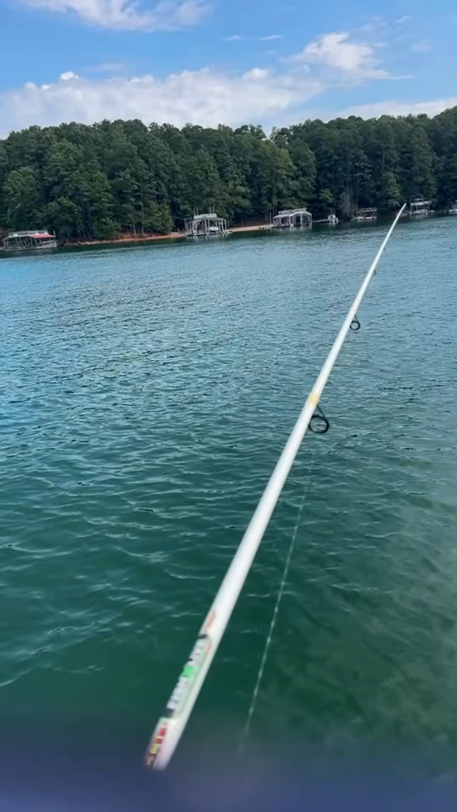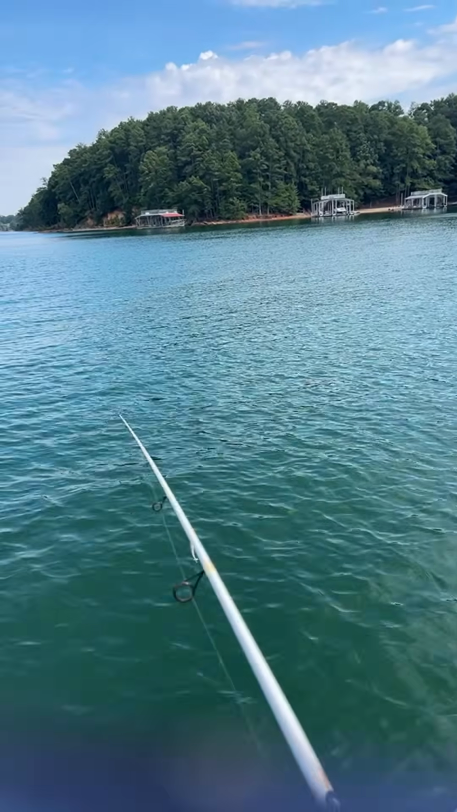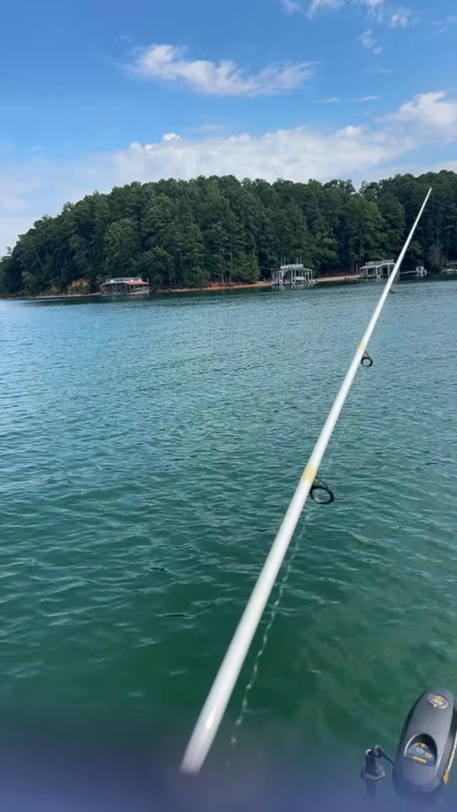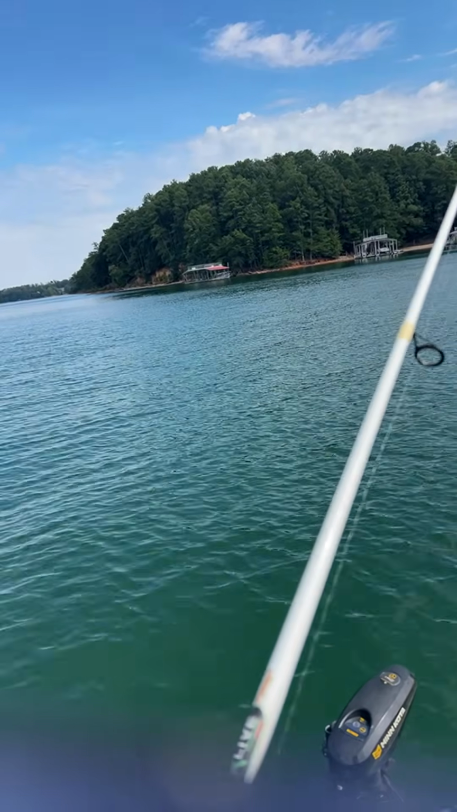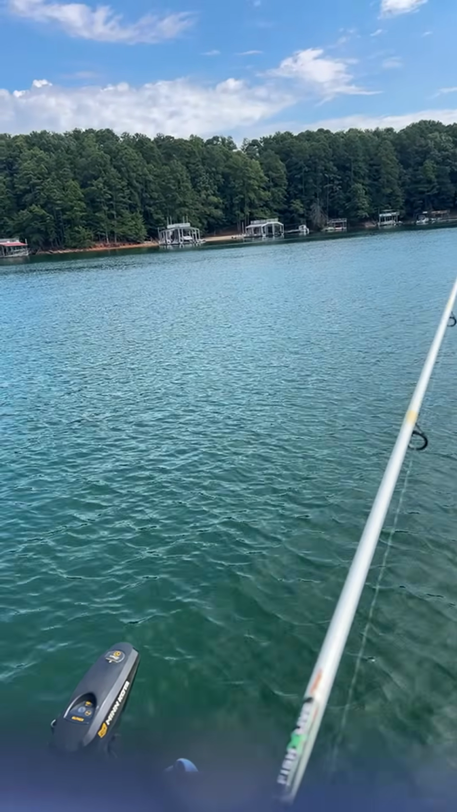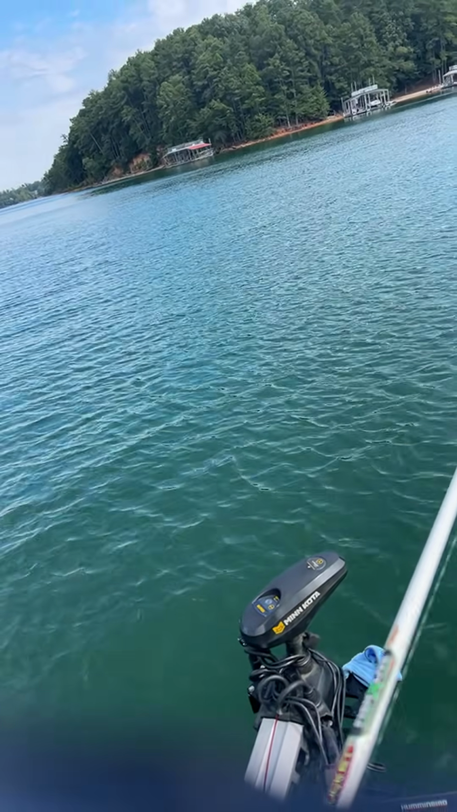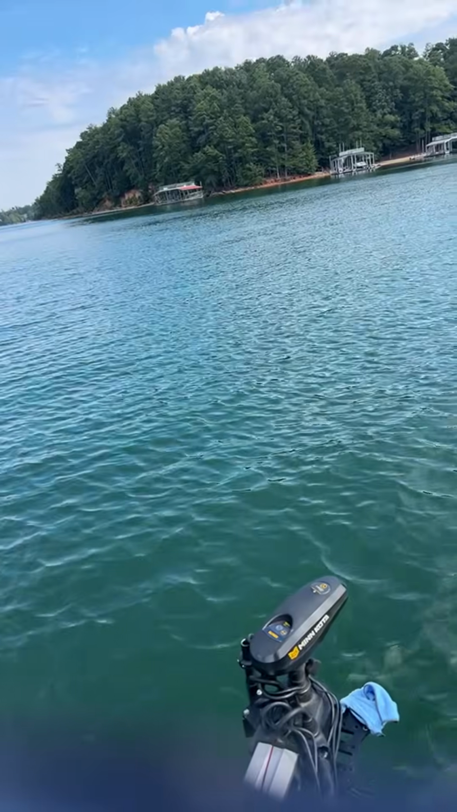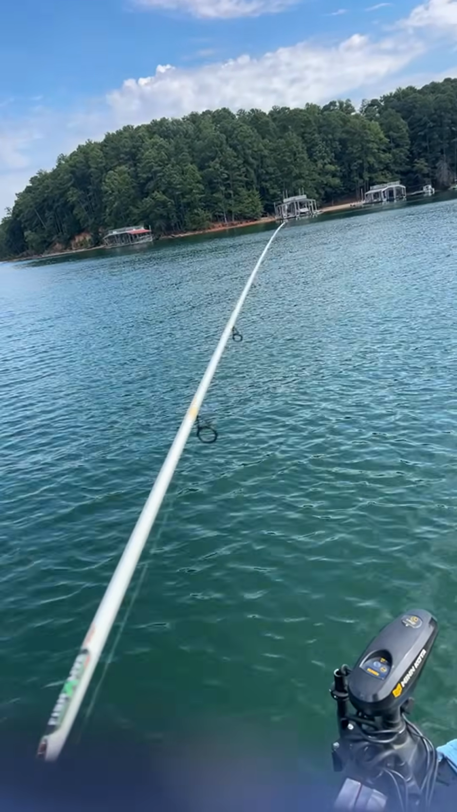I'm going to be out here playing around for a good little minute, guys, seeing if I can figure out this little minnow thing. All right, attempt number one did not work.